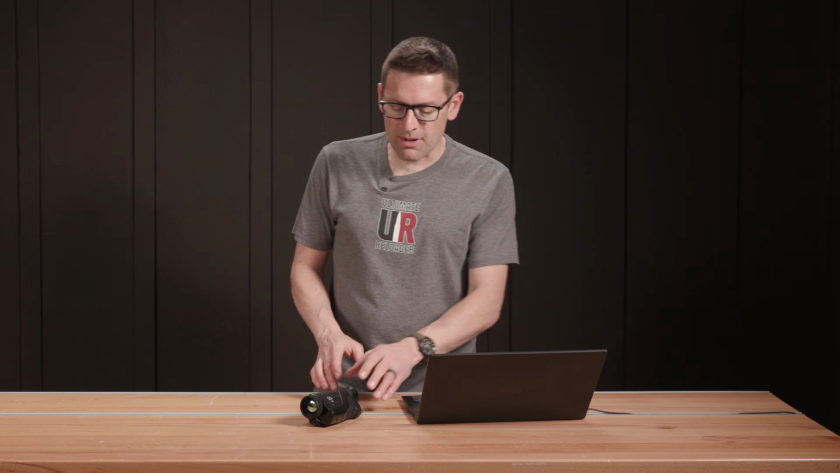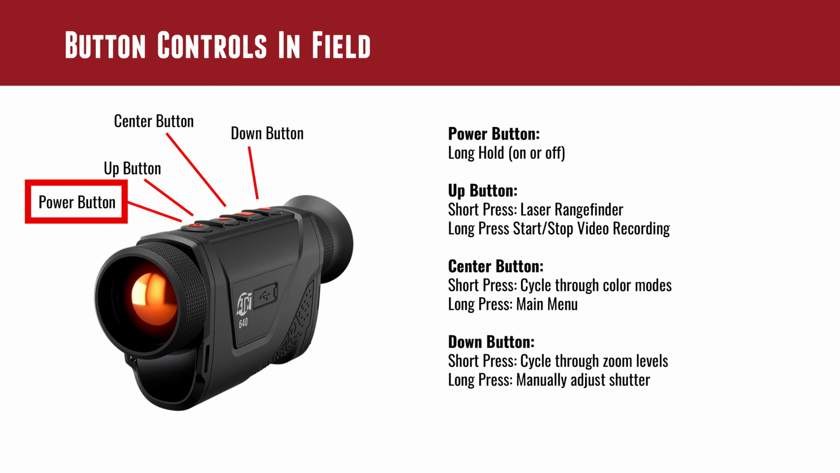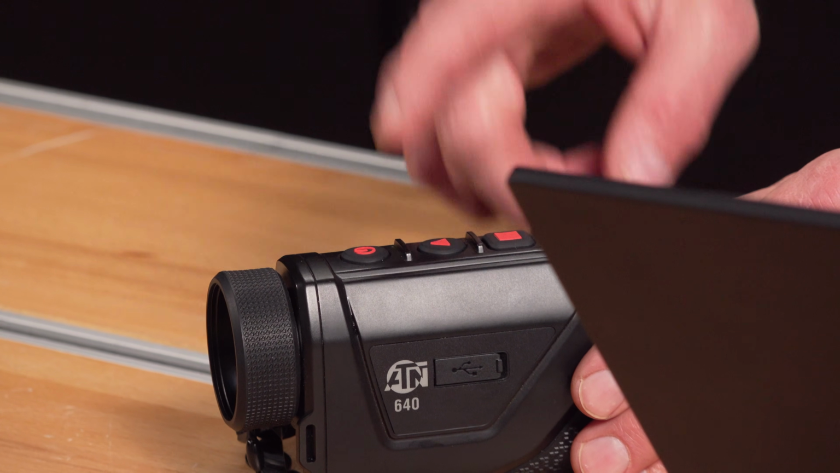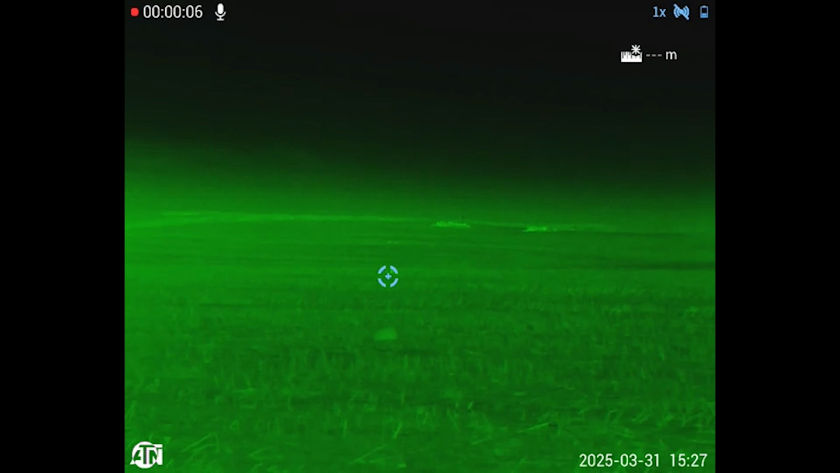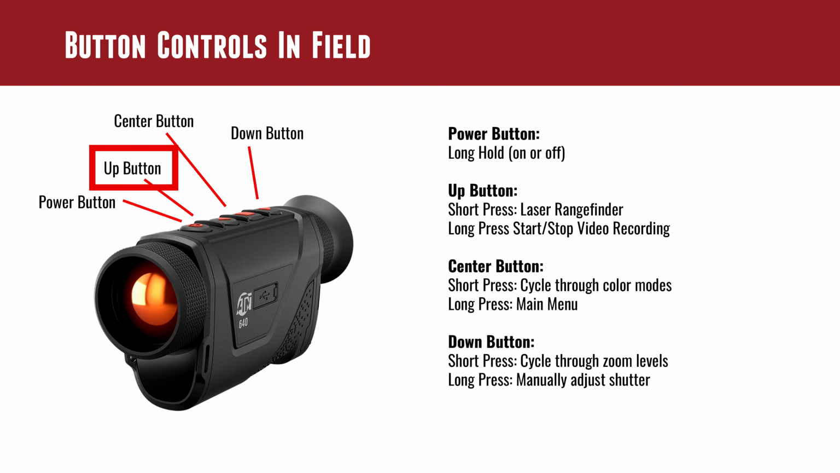Okay, so in terms of the buttons, we've got the power button. The power button is going to be long hold for on or off. The up button on this model with LRF is going to short press, trigger the laser rangefinder, which by the way is instantaneous and works really, really good. A long press on the up button is going to start or stop video recording.